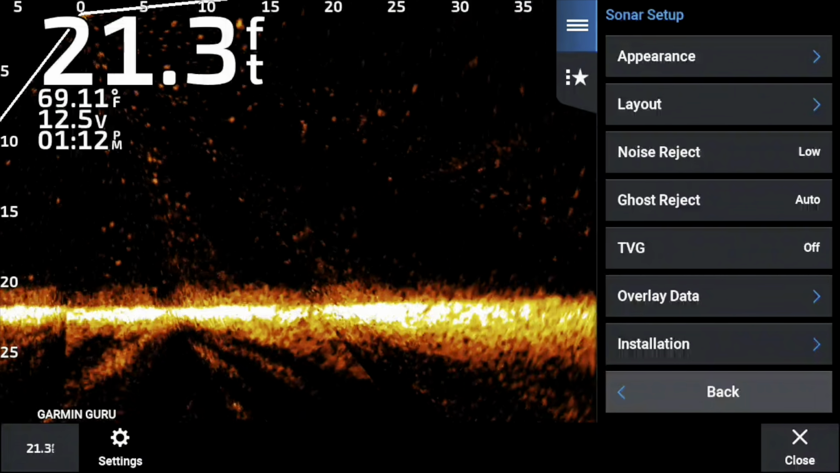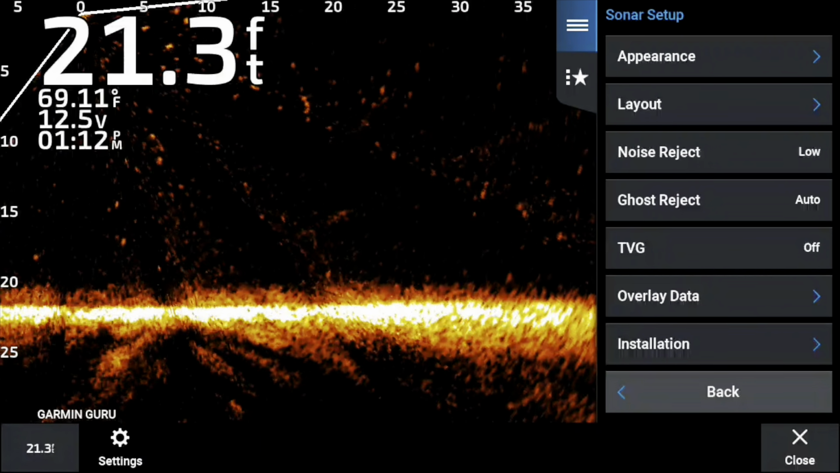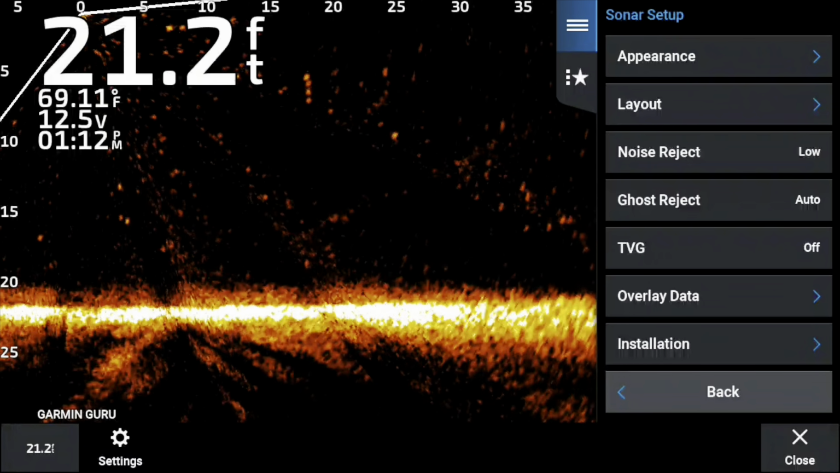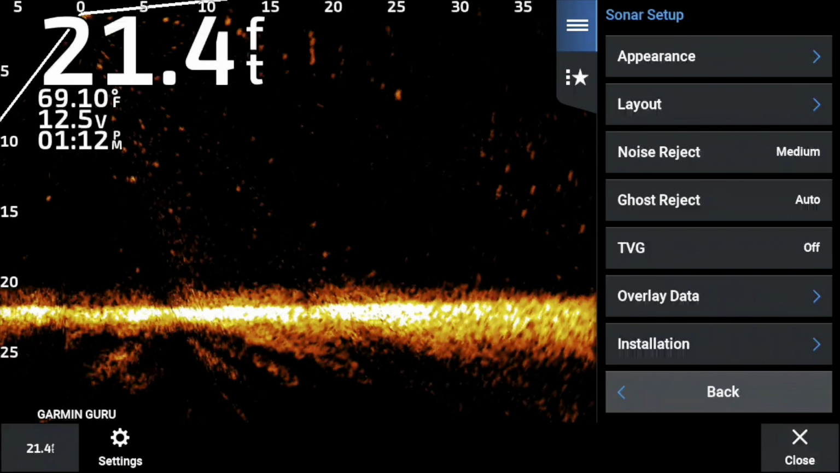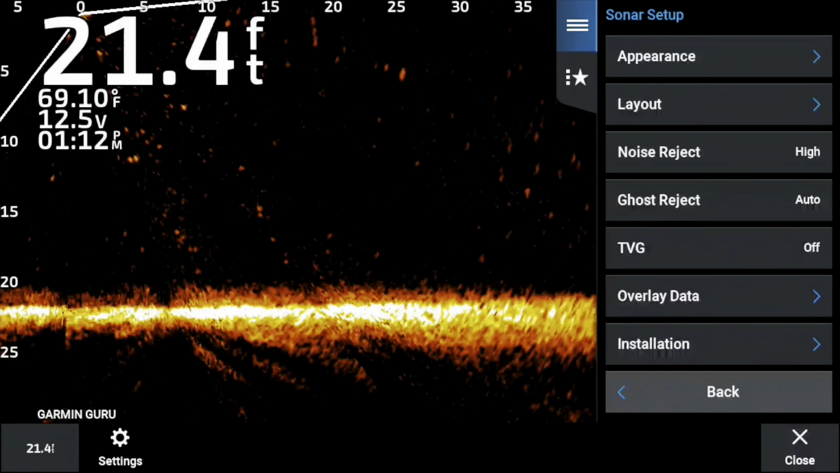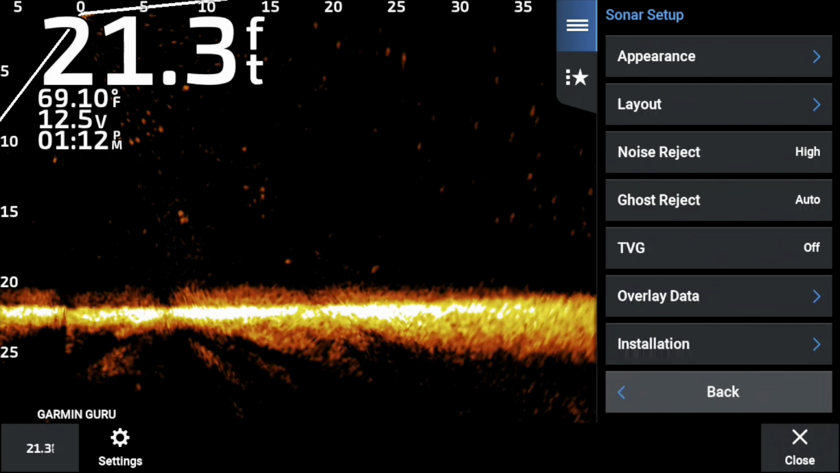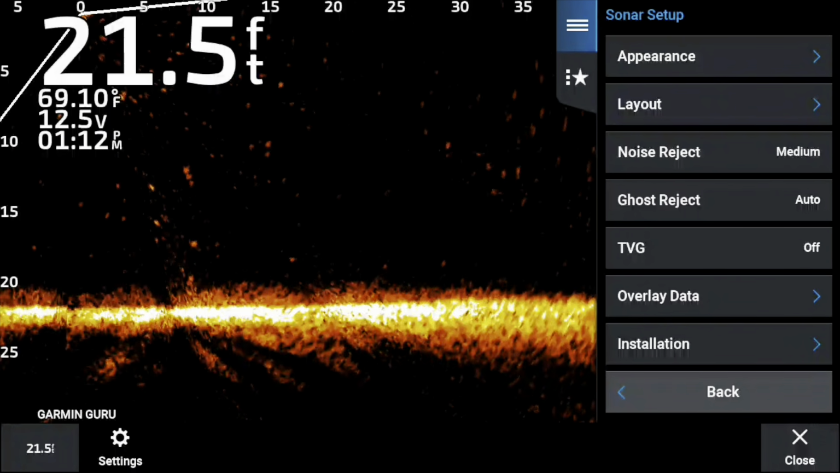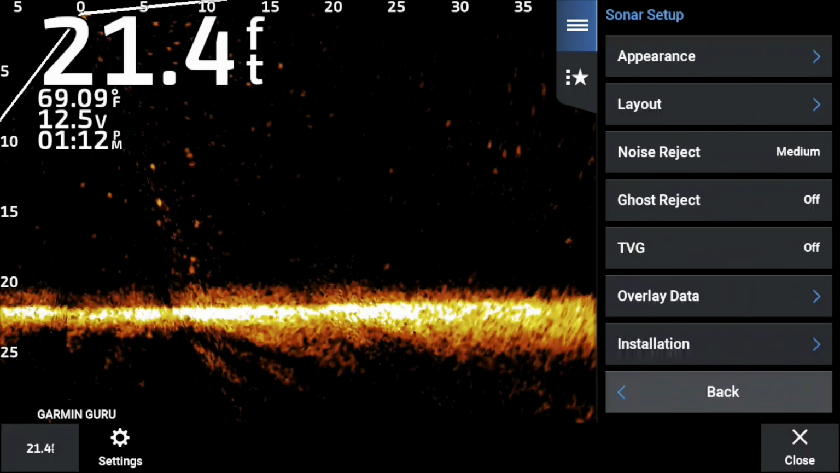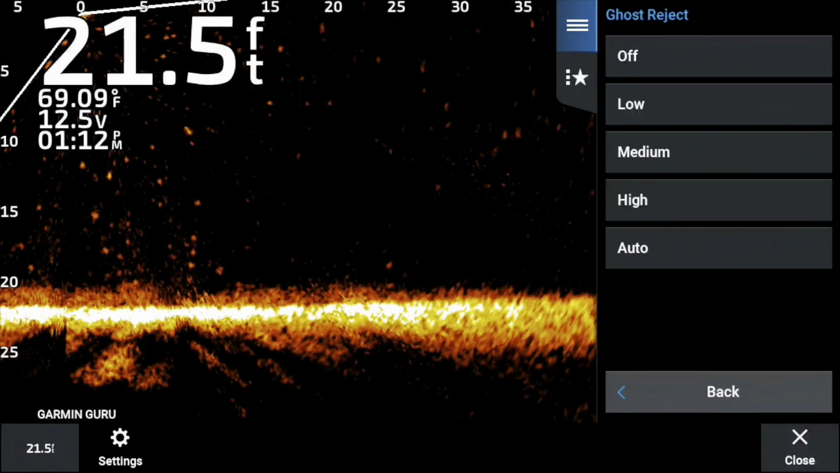So noise reject, of course, I like low to medium. Ghost reject, I have never liked it. Not one time have I ever suggested it to anybody, but I like it off. I'm just going to turn the ghost reject off. I'm not a big fan of it, but I did want you to go through and see all the way the noise reject worked there. Ghost reject off, and of course TVG.